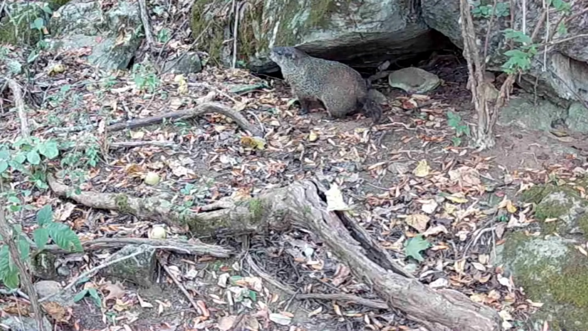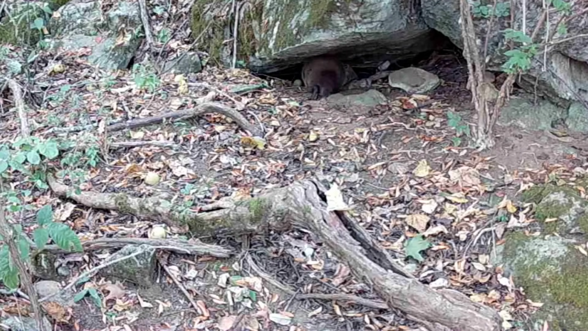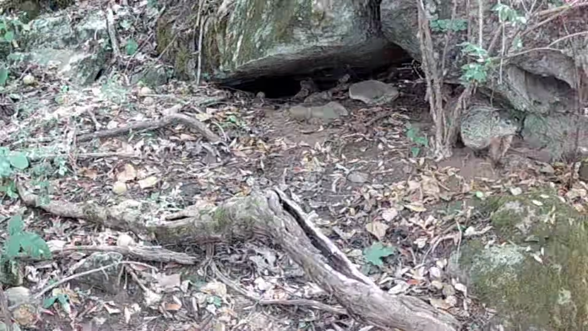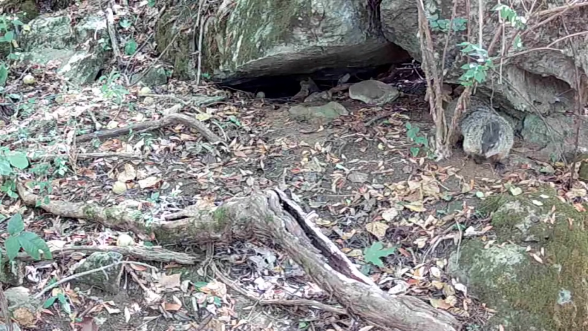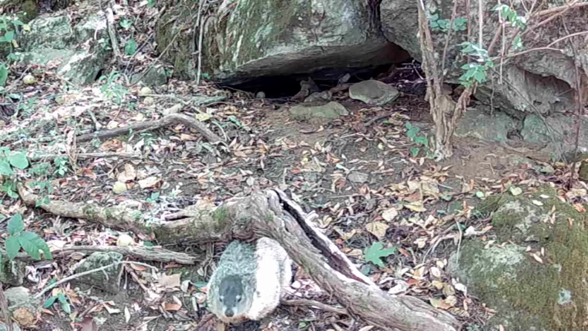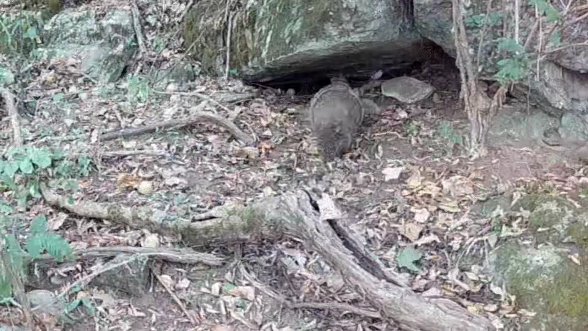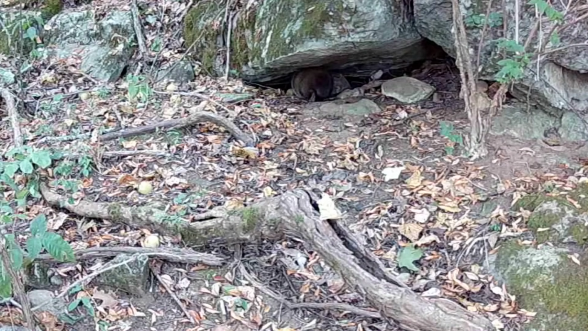I don't think he likes old Yaller messing around. He's just going to take him a nap. But he's up before long. Out checking things out. Going to ease out again. But he wears himself out, comes back to the hole.